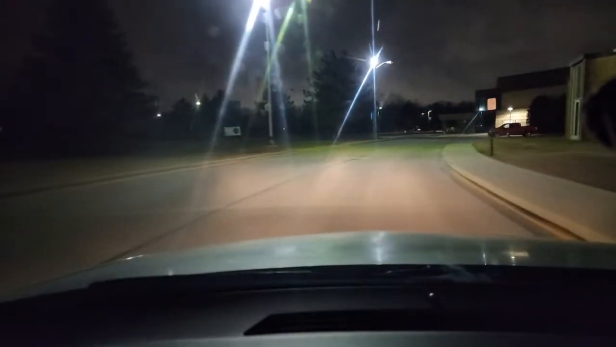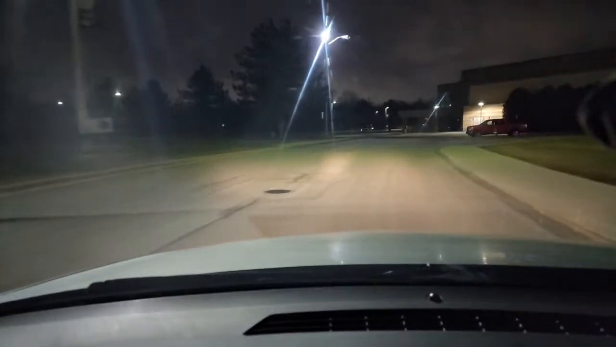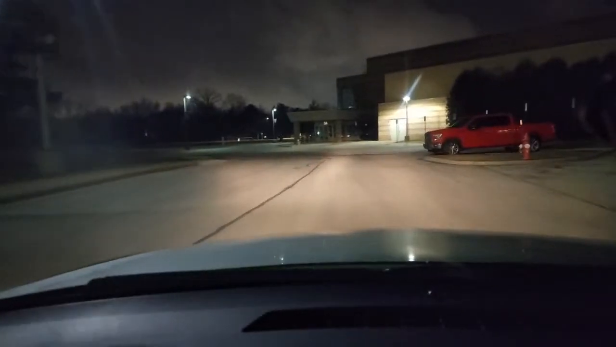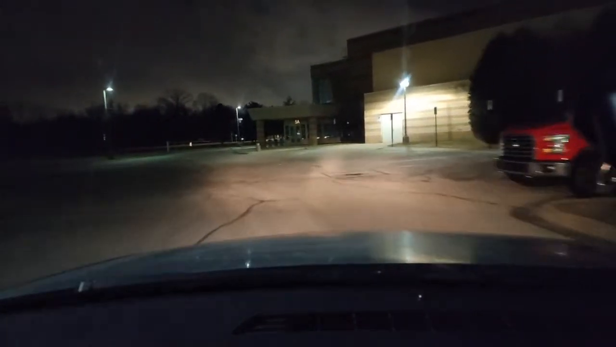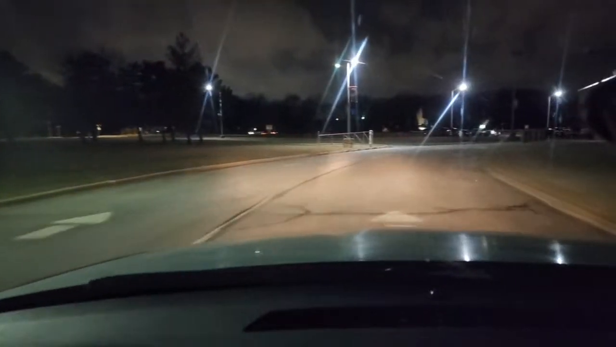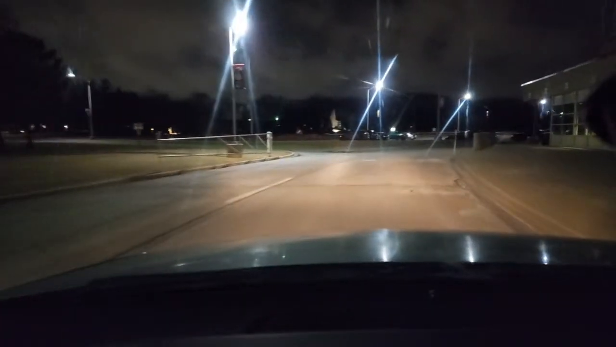Now let's talk about this car. This car is a 2009 Impala. So thank you for the thumbs up. It's a 2009 Impala. Hey, how are you? Thank you. That means a lot. I'm glad you enjoy them. What do you like about them? And that's what I want to know so I can continue to make good content that you enjoy.